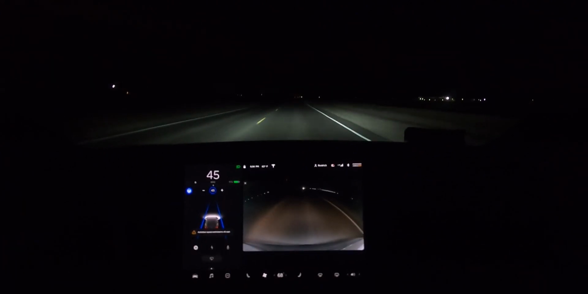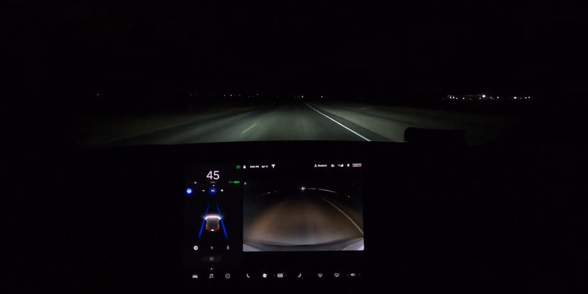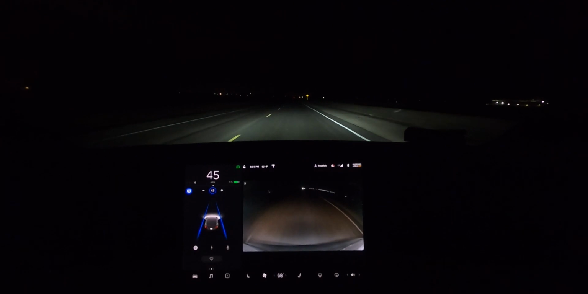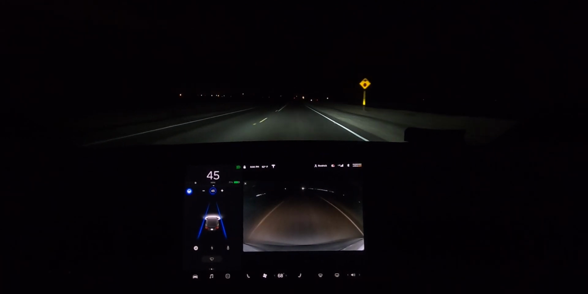Yeah, we're limited to 45. So I guess if it doesn't know what the speed limit is, it limits you to 45. And that kind of makes sense. That's one of the major speed limits, at least around here. So, well, not around here. Around here it's 50 and up, I guess, because we're kind of out of the way.